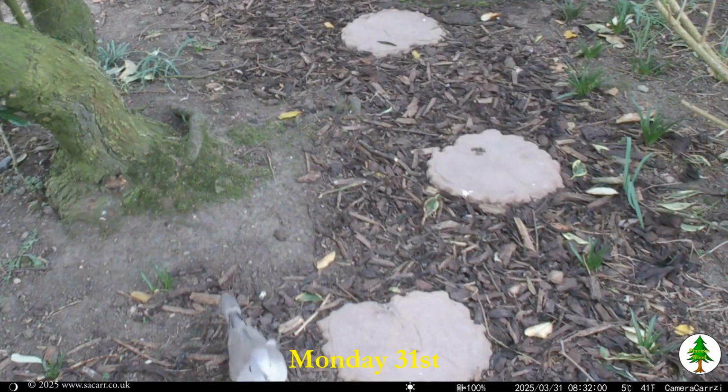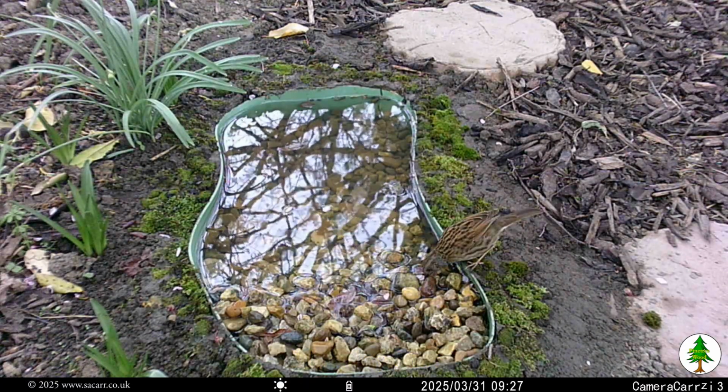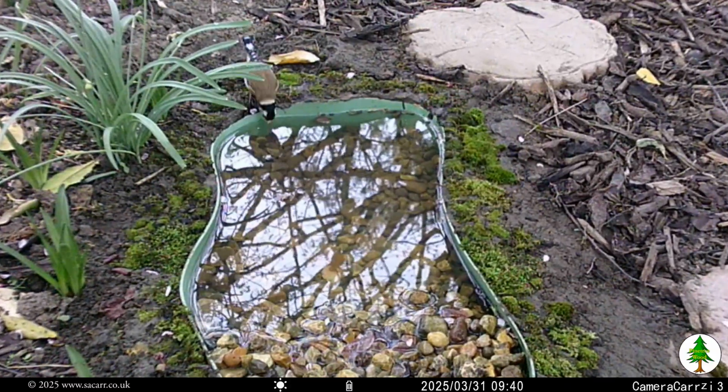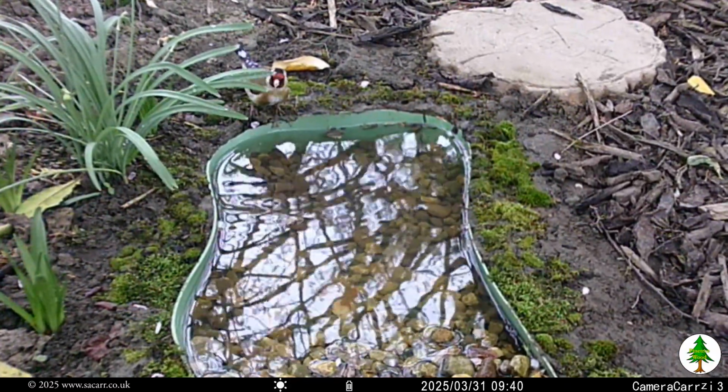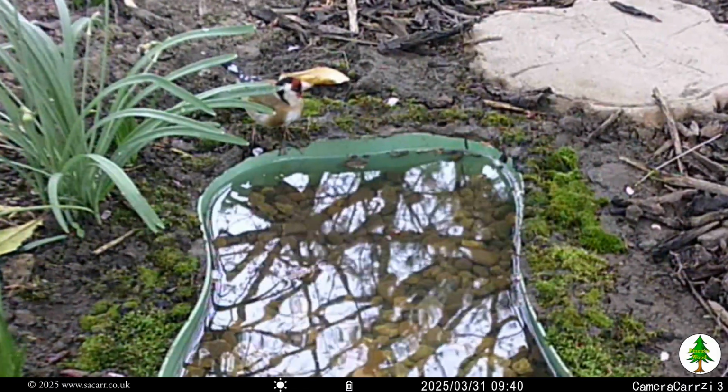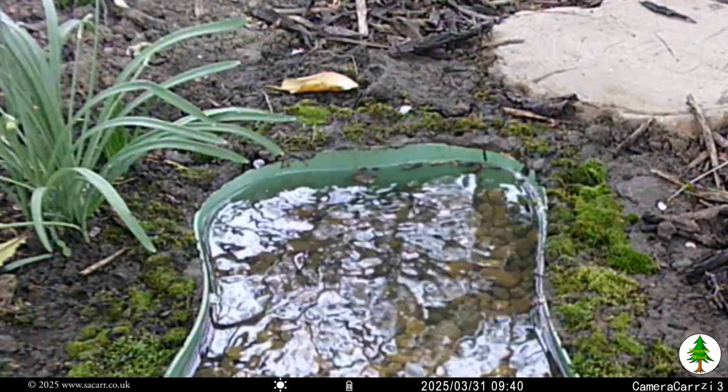The Eurasian dove was back to start Monday the 31st. By 9:40 the goldfinch visited again. My wife keeps thinking I'm saying that we have goldfish visiting. They must be the most colourful birds that we've had in the garden, and they were back again at midday.